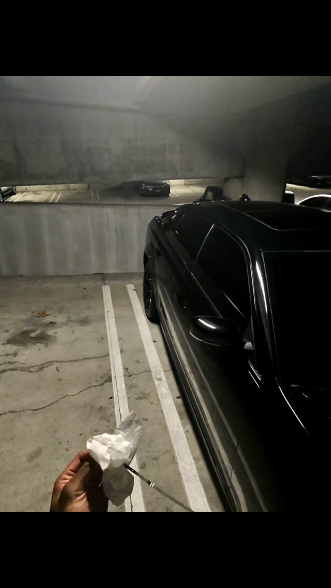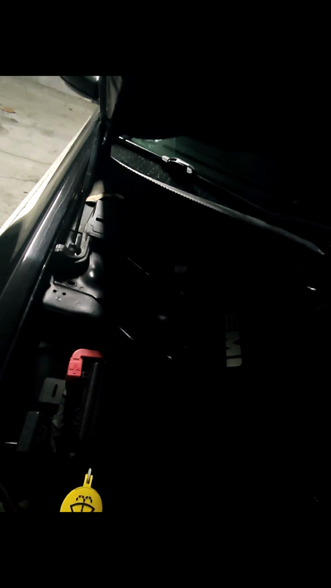Alright. I've been meaning to do this shit for a little minute. Make sure y'all check y'all oil. Y'all ass gonna be sick, stuck like Chuck on the side of the road. Mad as hell, like, damn, bro, I ain't checked my oil. I should check my oil. Stuck like Chuck. Alright, bet.